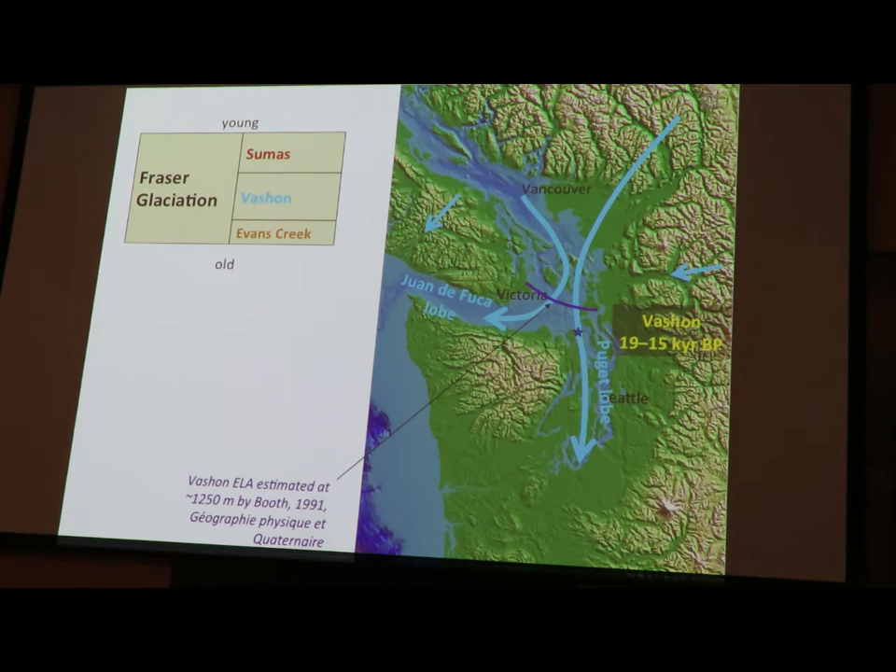Derek Booth did his PhD on this and came to the conclusion that the equilibrium line altitude for the Vashon stage of the Cordilleran ice sheet was about 1,250 meters, which puts it basically over the southern San Juan Islands. And to me, that's significant because it says the Juan de Fuca lobe here, and the Puget lobe, were fed through the same pipe.